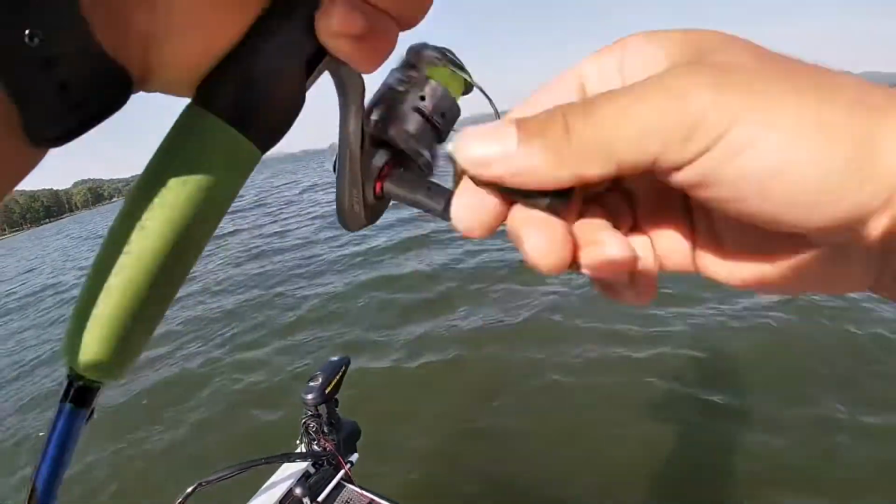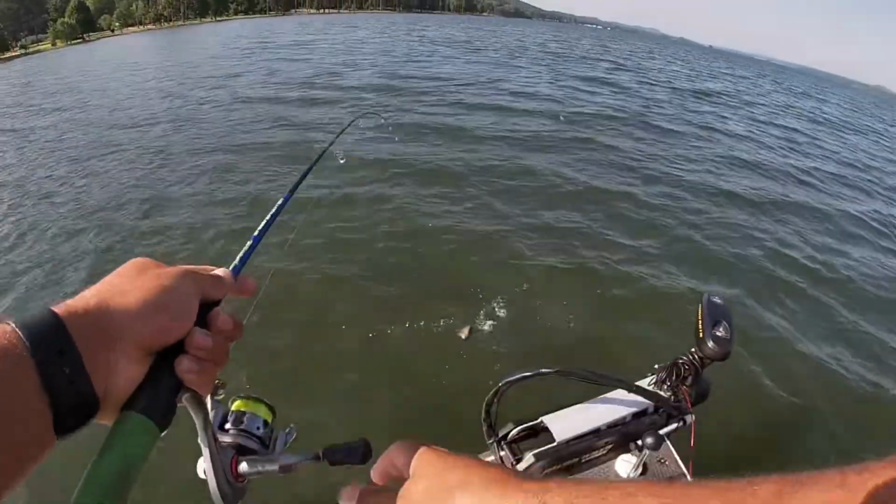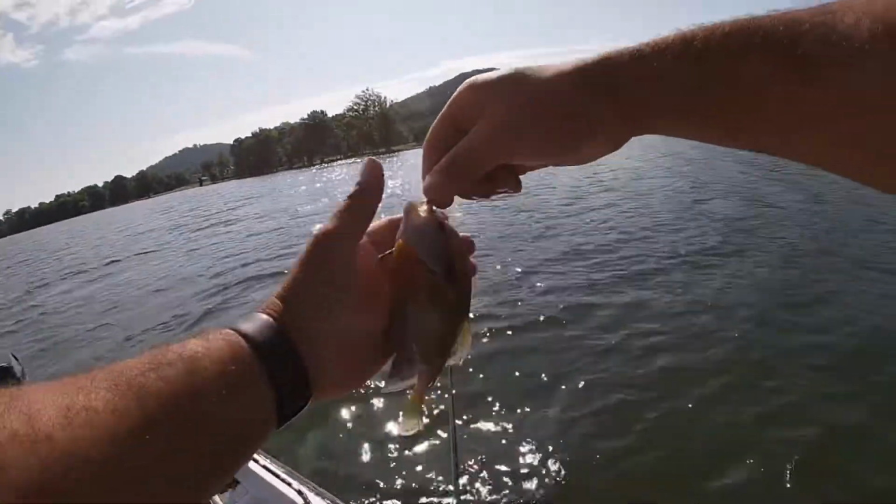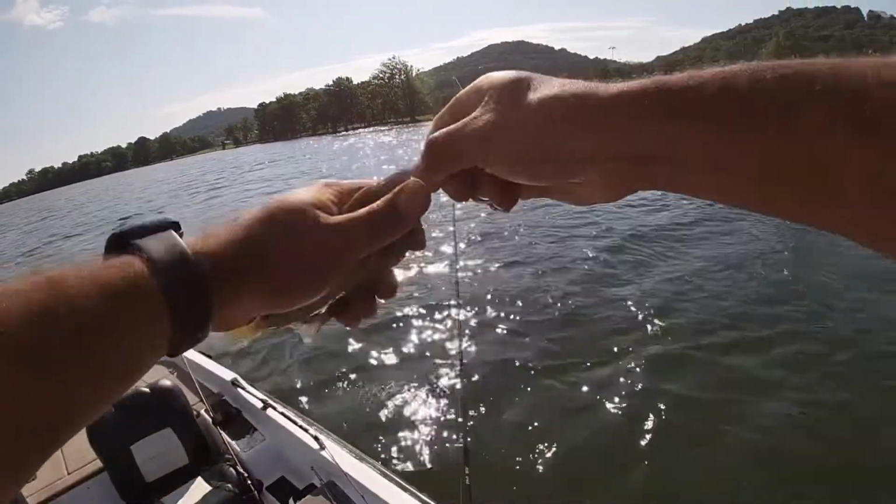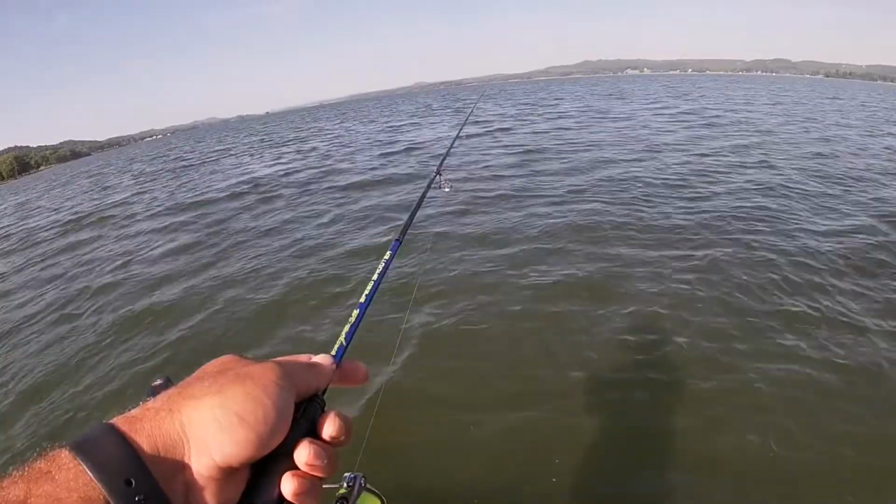There we go. It's a little bit better fish. Yep, hand size. He's pan size.